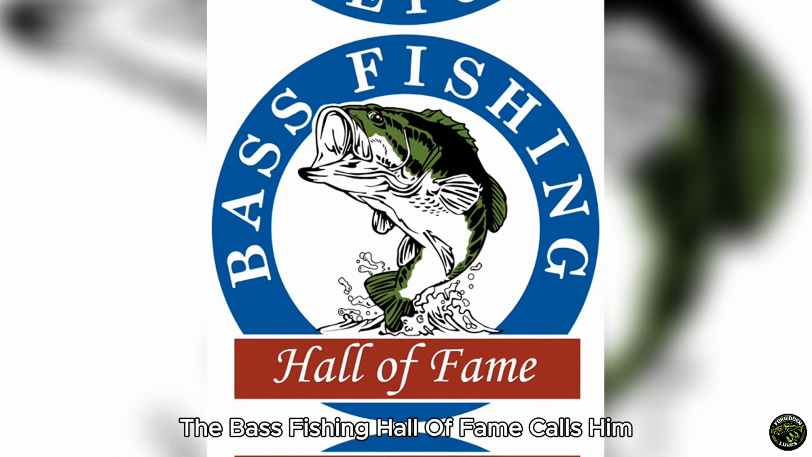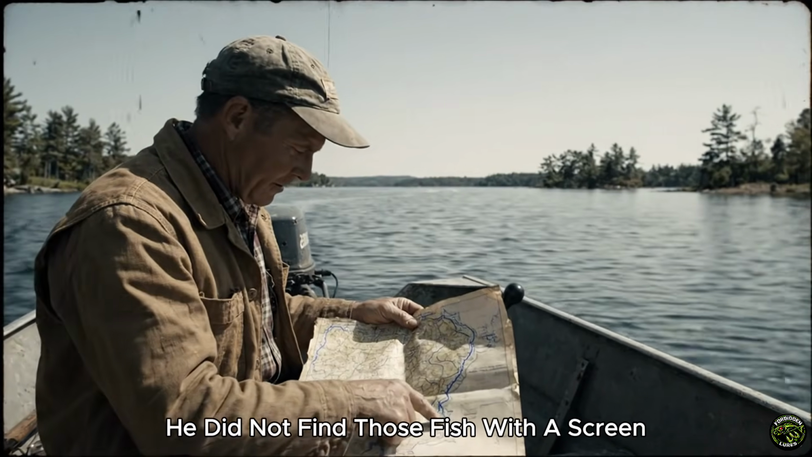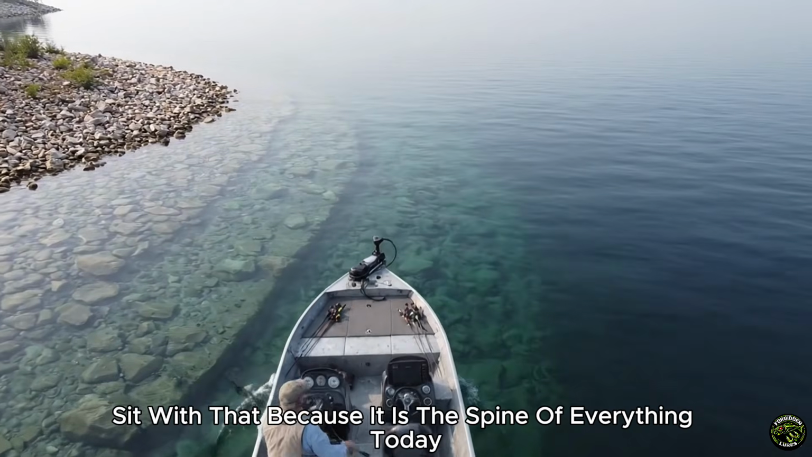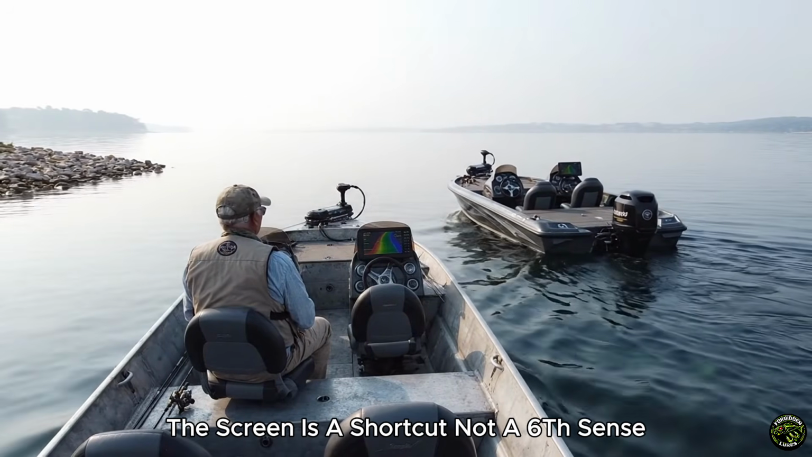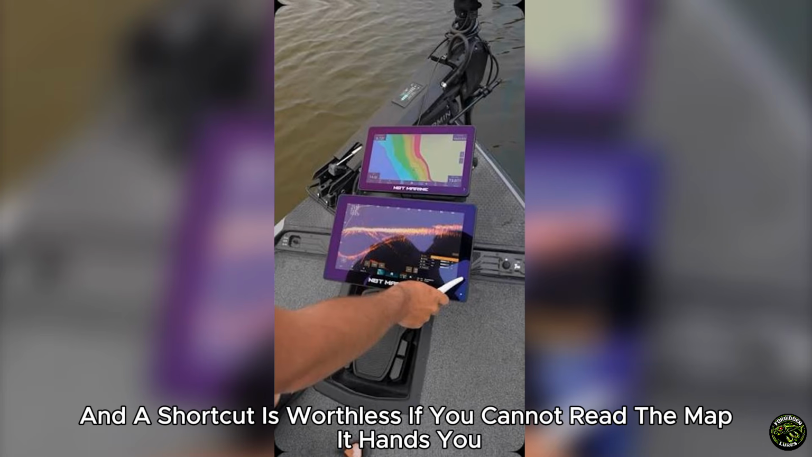The Bass Fishing Hall of Fame calls him the father of structure fishing. He did not find those fish with a screen. He found them with knowledge. The box just made that knowledge faster. Sit with that, because it is the spine of everything today. The fish were always findable. The screen is a shortcut, not a sixth sense. And a shortcut is worthless if you cannot read the map it hands you.